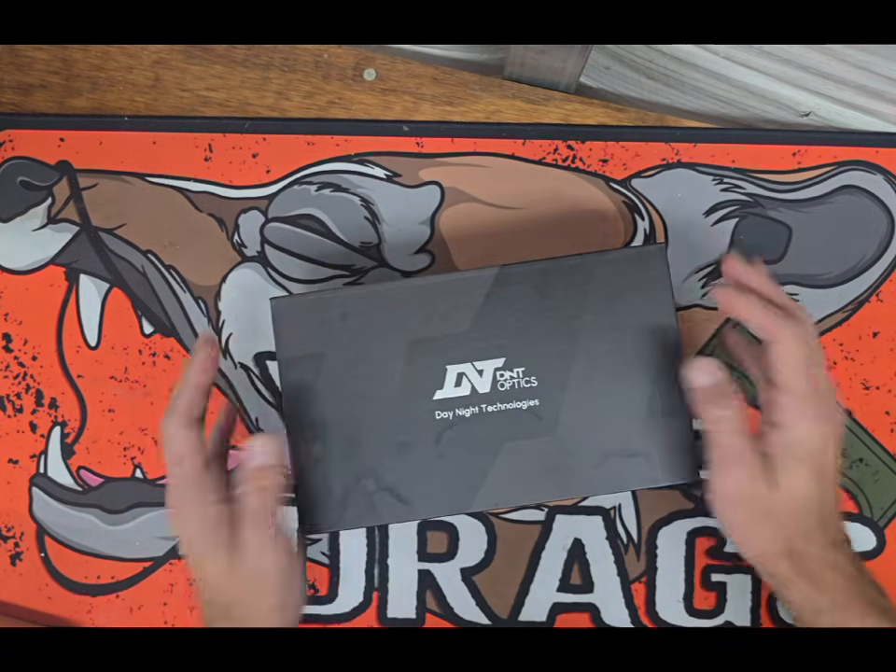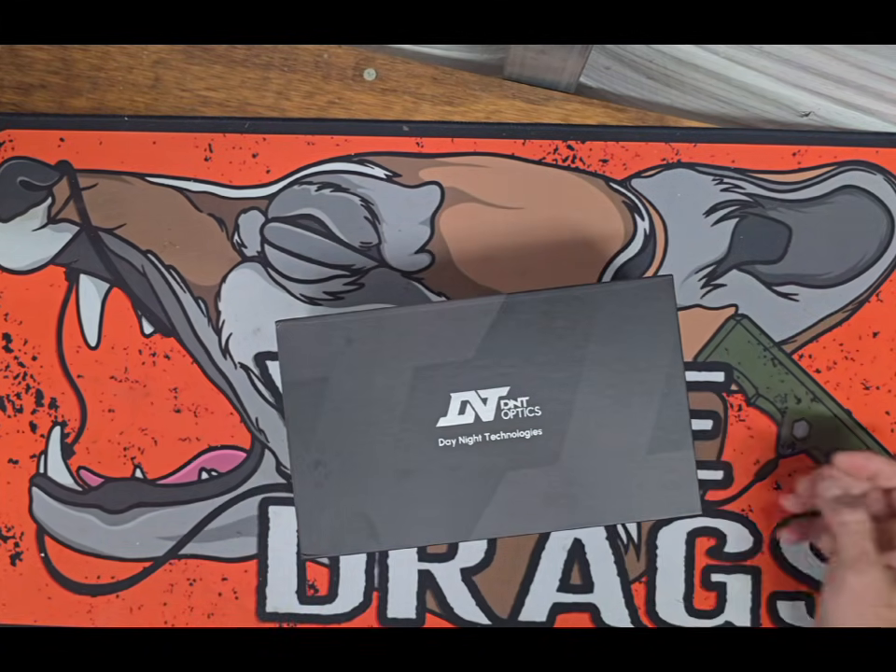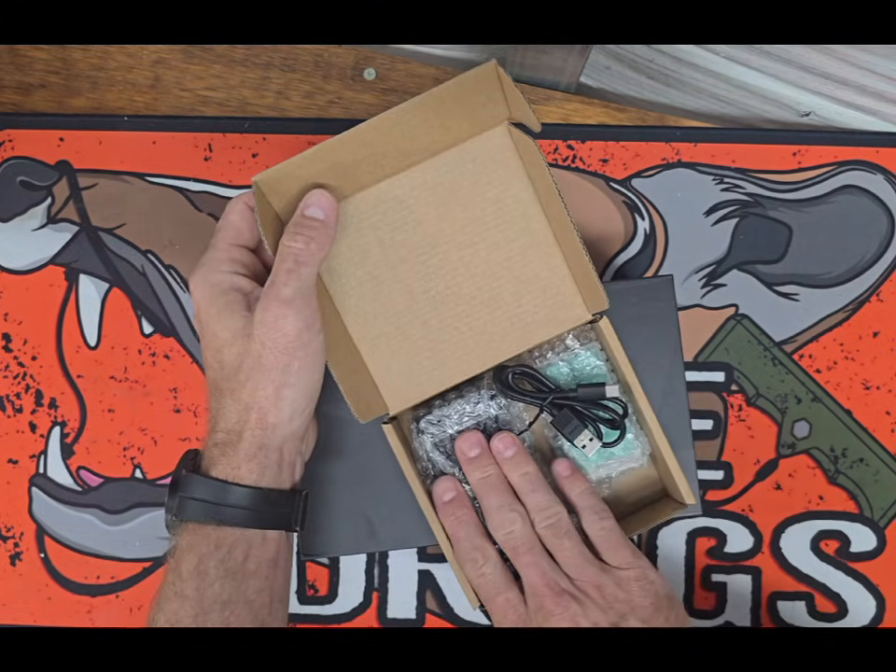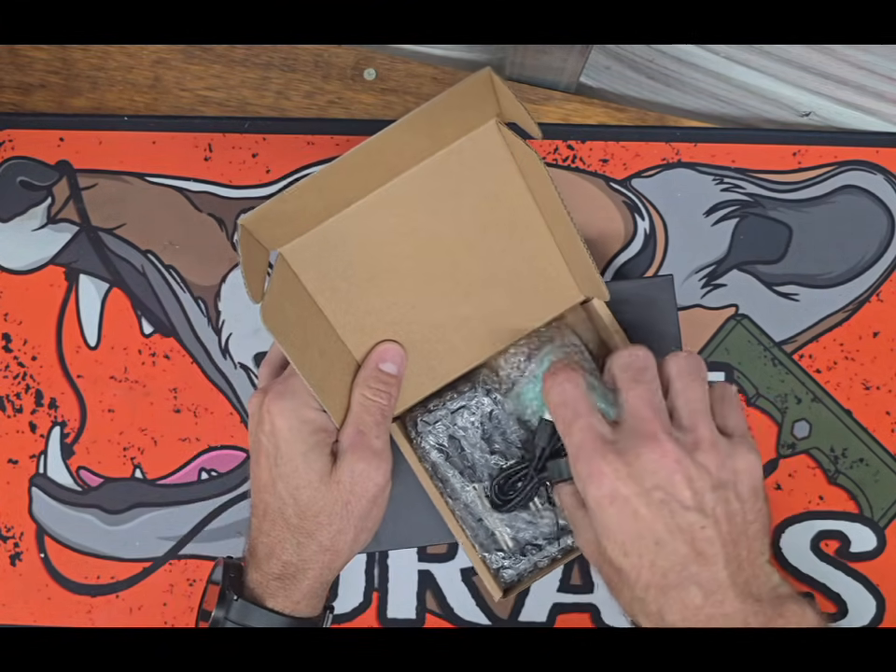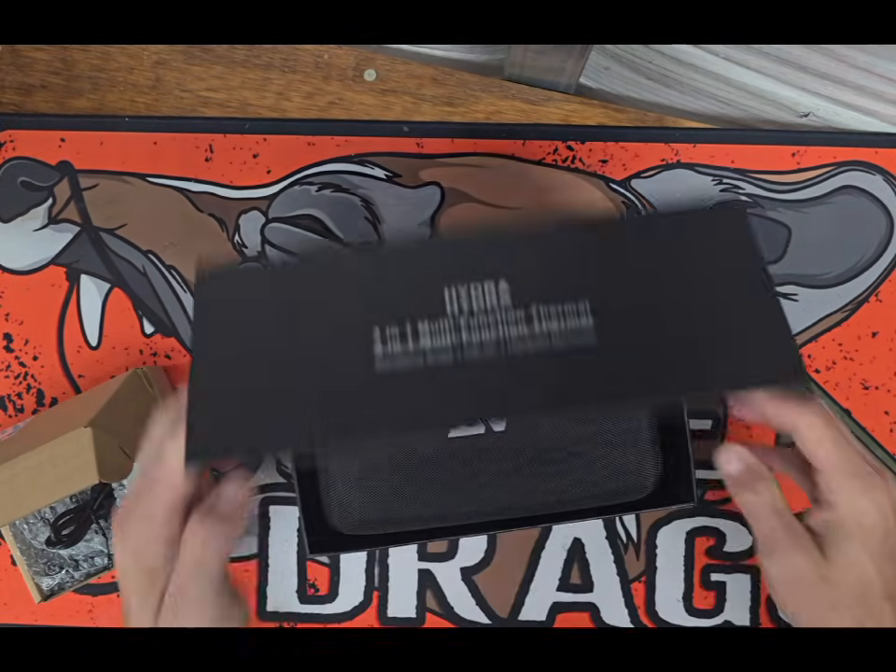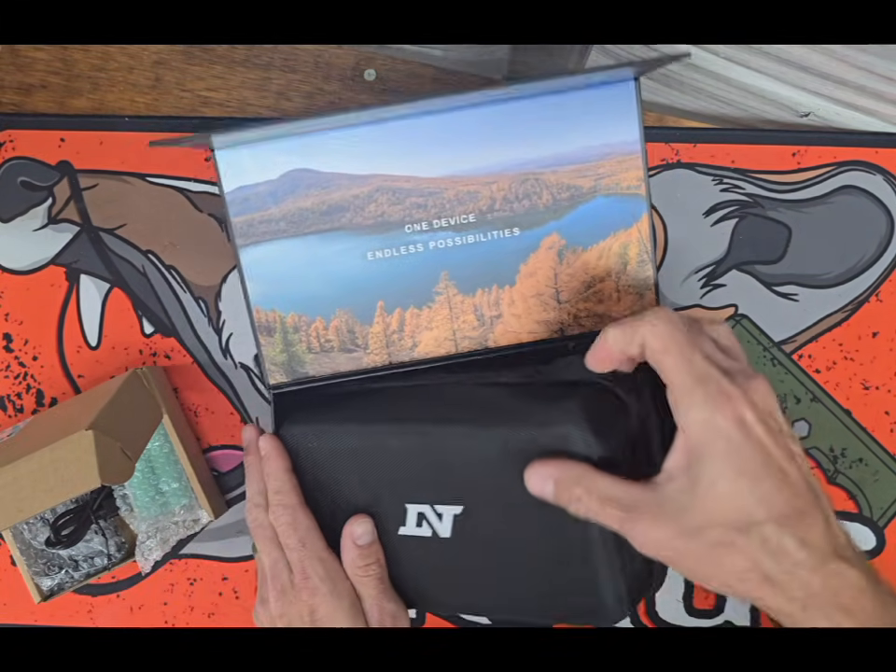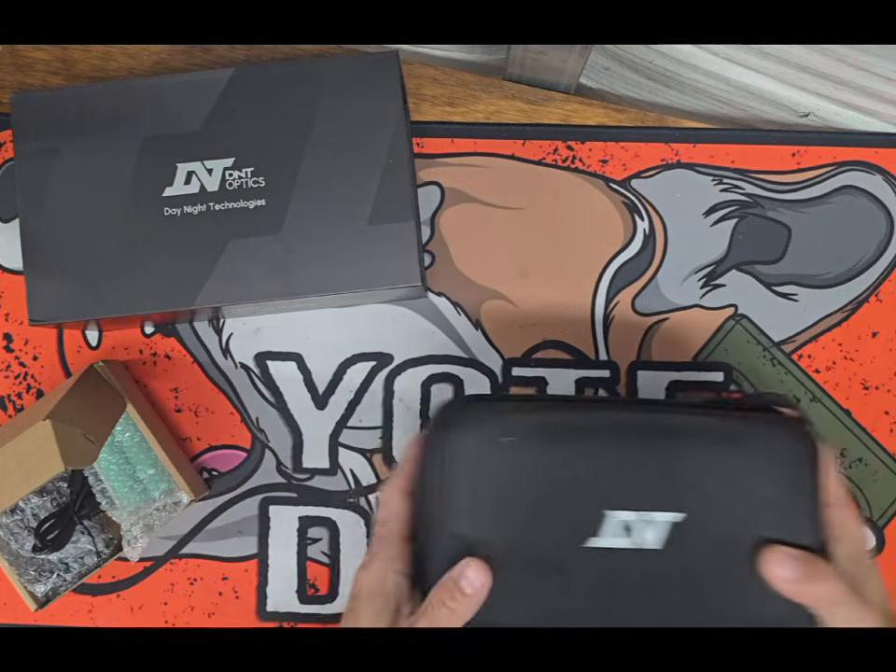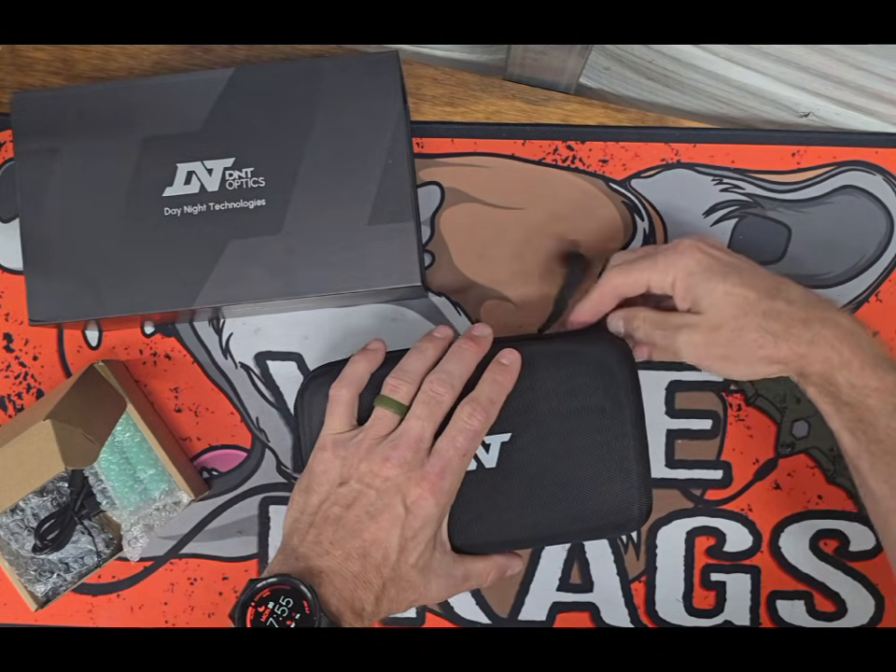I've already taken the saran wrap off of it. I had to see it as soon as I got it. In the box did come the battery charger and 18650. So let's check the unit out. I really hadn't gone over it. I literally opened the box, quickly looked at it, and was like, well, let's just hang on to that until we get into the actual video.